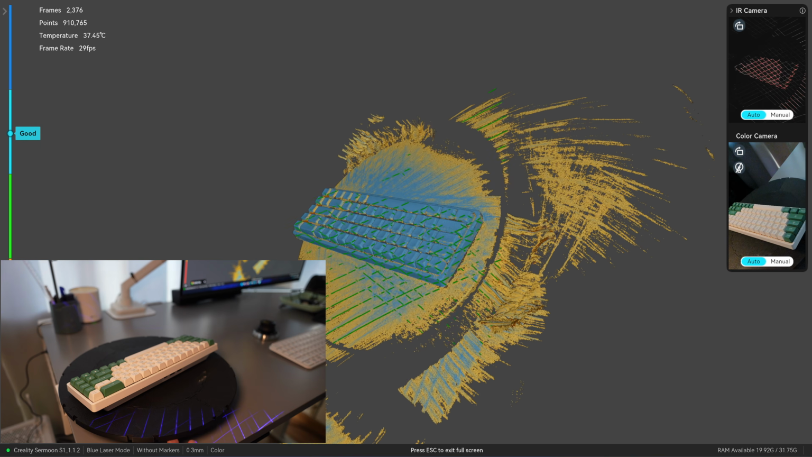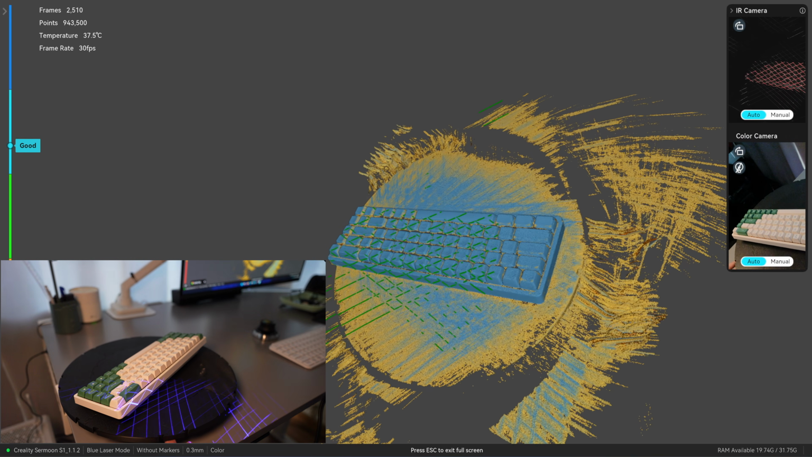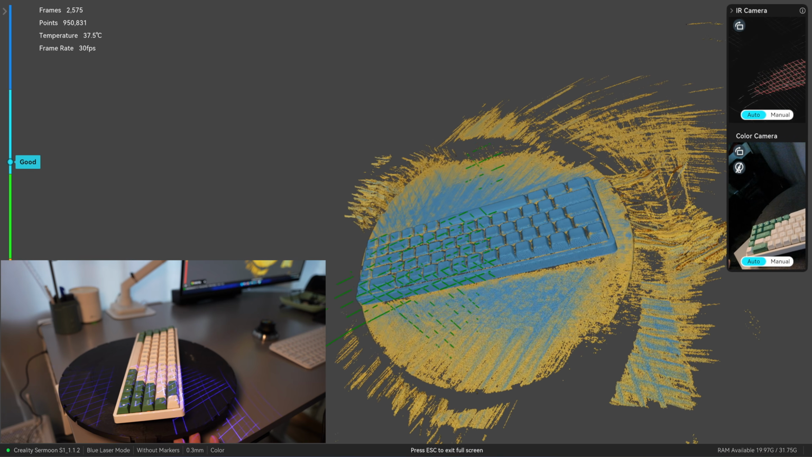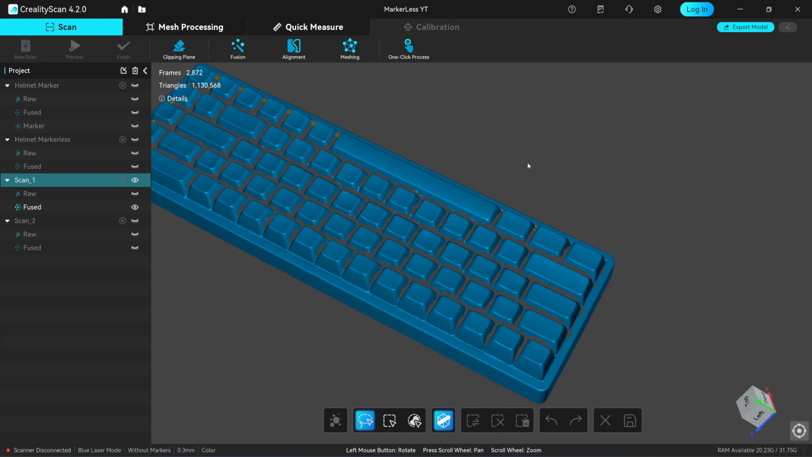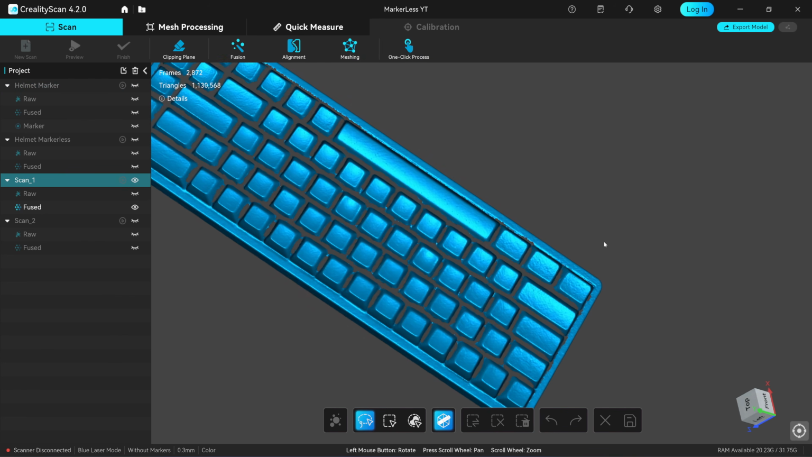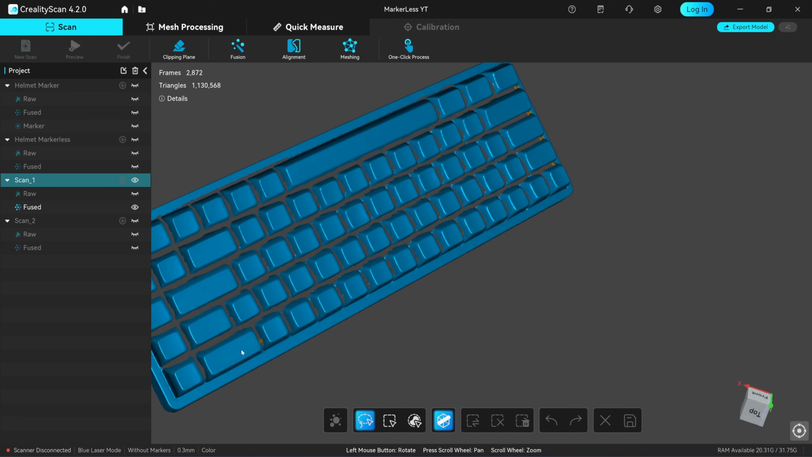This scan shows some wiggle, which means the result won't be as sharp and clean as when I scan the helmet. And here's a scan result. It looks fine if you don't compare it directly, but I believe there's definitely some drifting alert present.